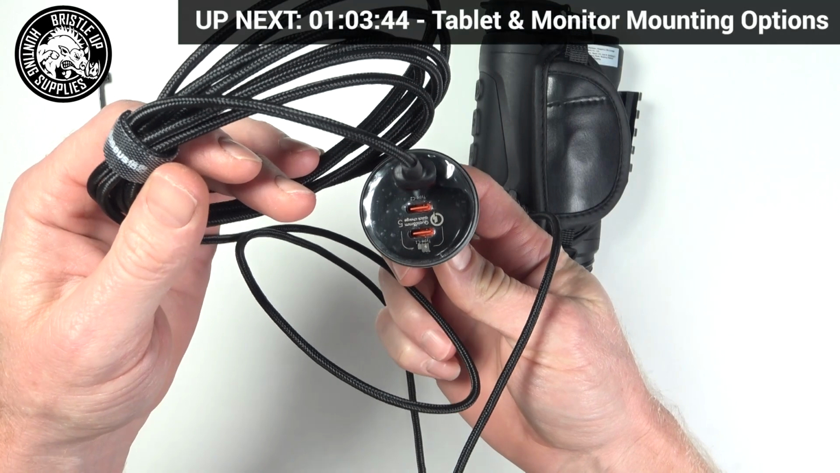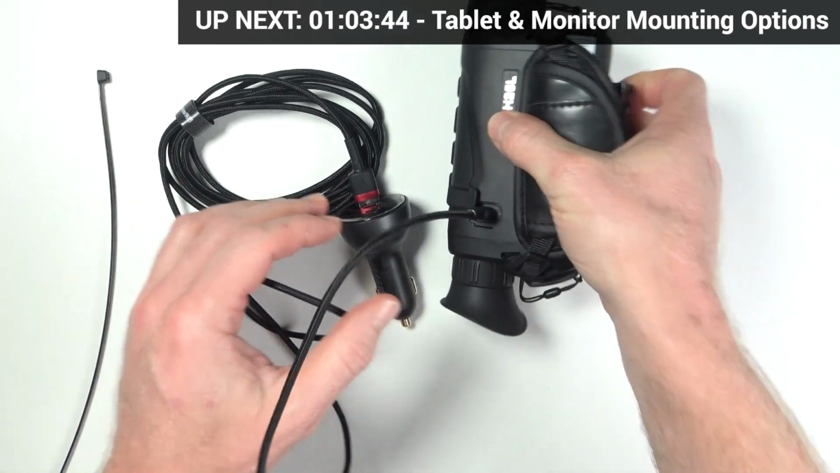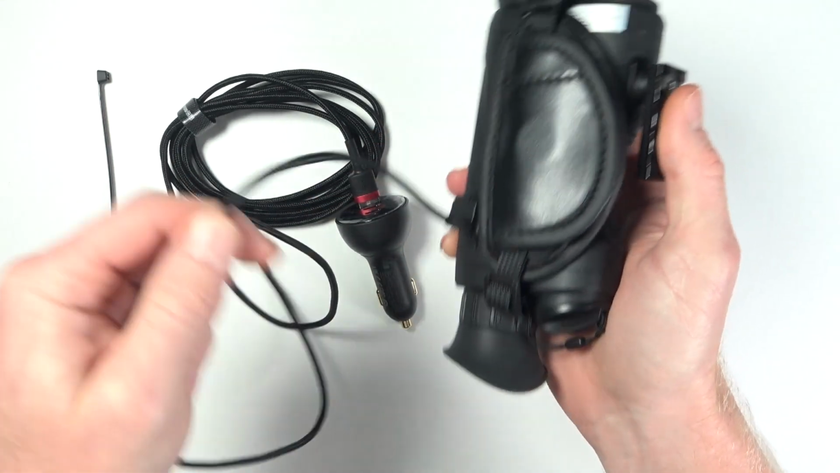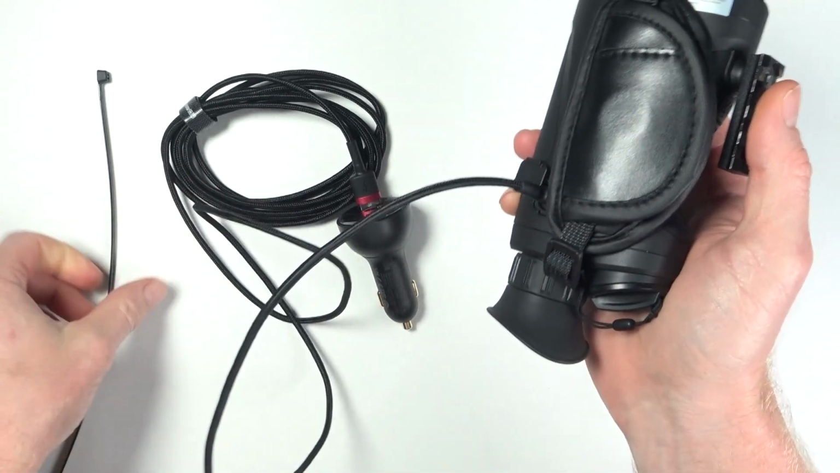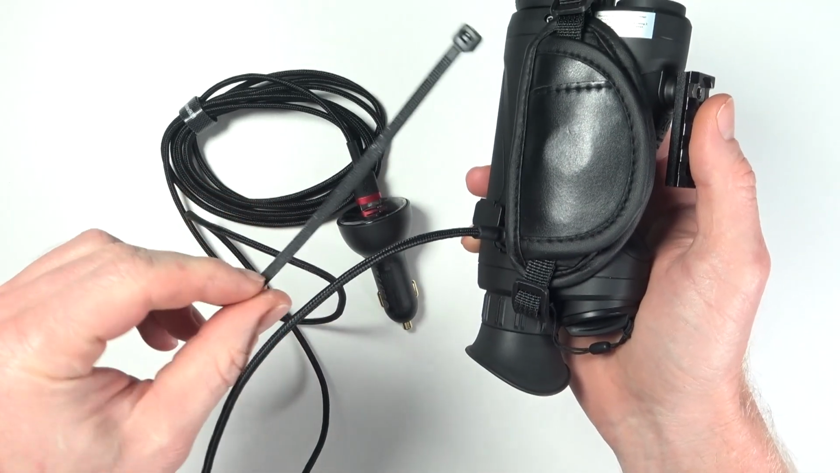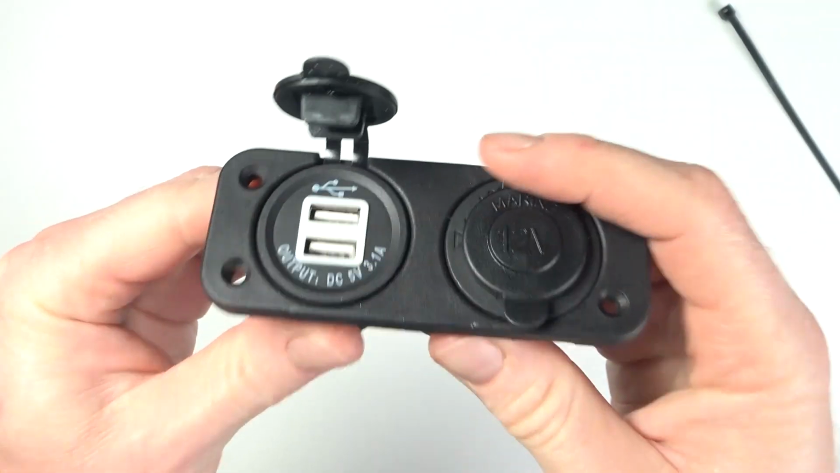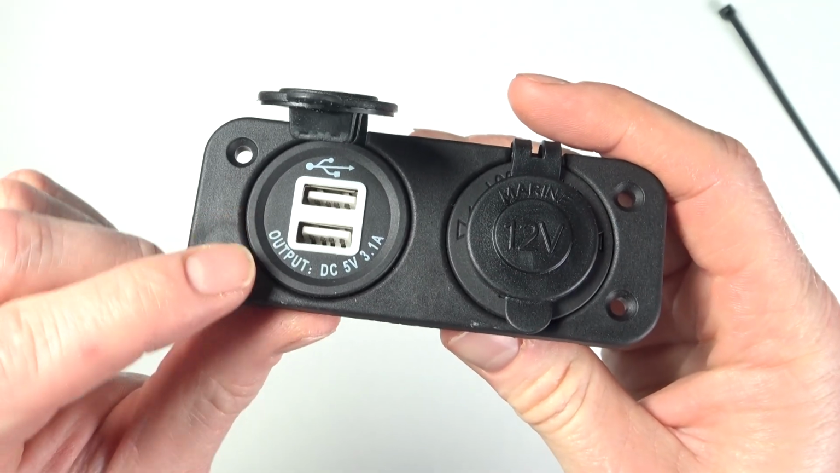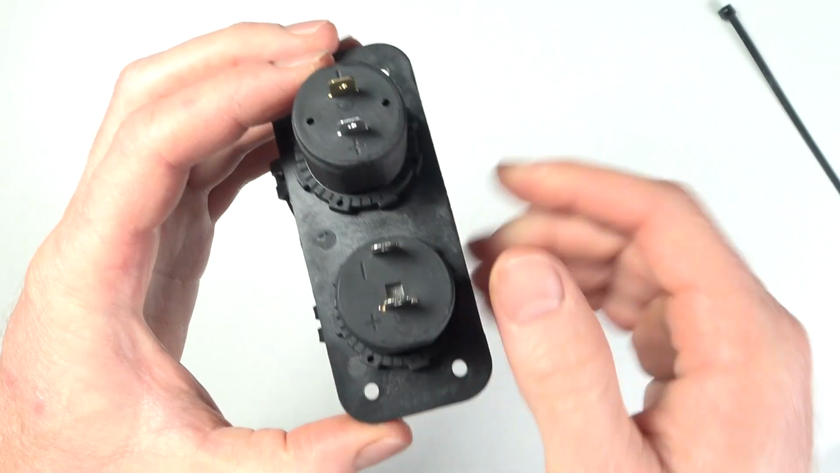The simplest thing you can do is plug a long USB-C power cable into your car's cigarette lighter and chuck it out the window and plug it into your thermal. If you do this though, zip tie the cable off to the light so if someone jerks it, it won't damage the thermal's ports. You can also install a 4-wheel drive USB port on the headboard or somewhere close to the thermal and run your cable back to it.